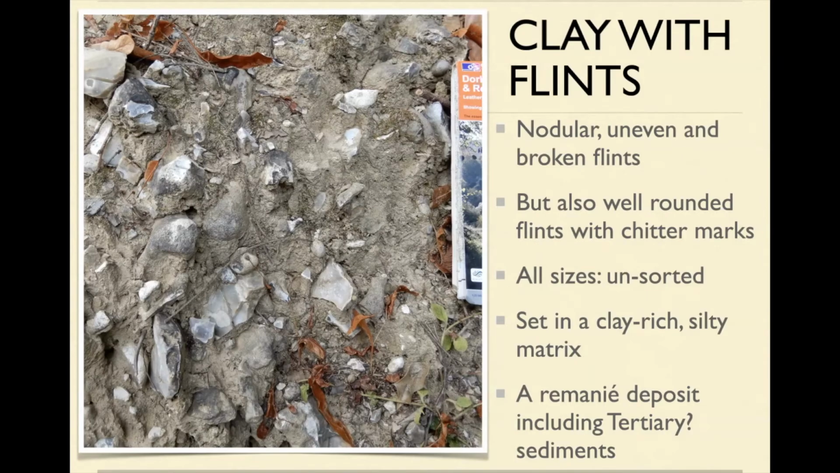And you can imagine water getting in there, freezing, expanding and breaking up the flints. So that freeze-thaw action creates broken flints. So you've got nodular flints, you've got broken flints, but also you've got flints like this, and indeed like that one there, which is completely rounded and has chitter marks on it.